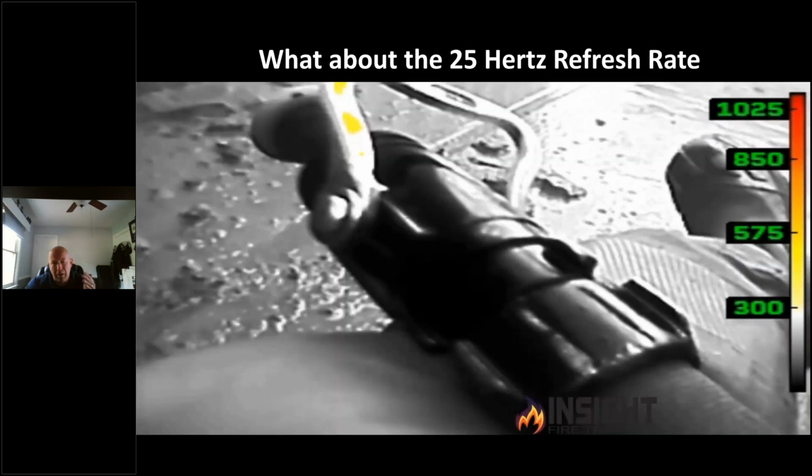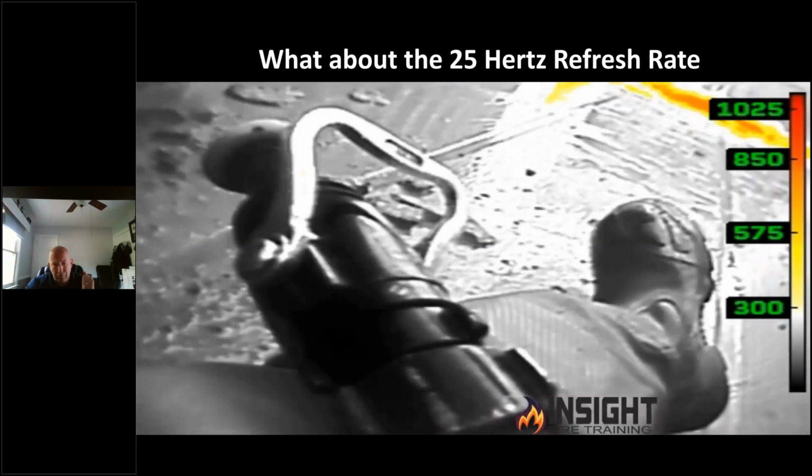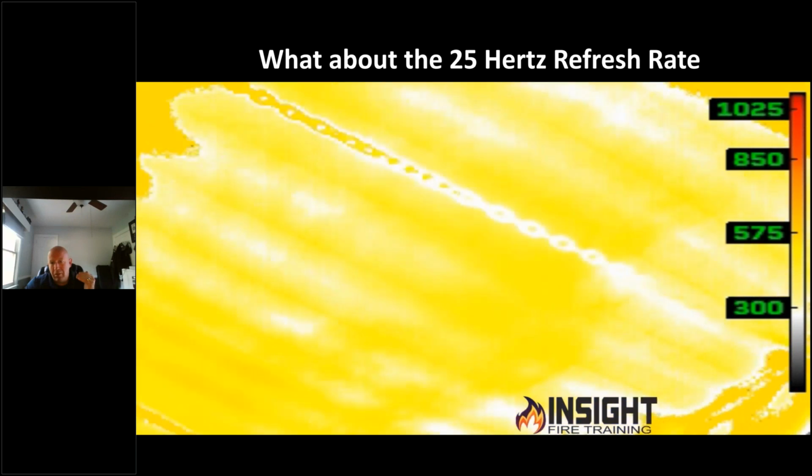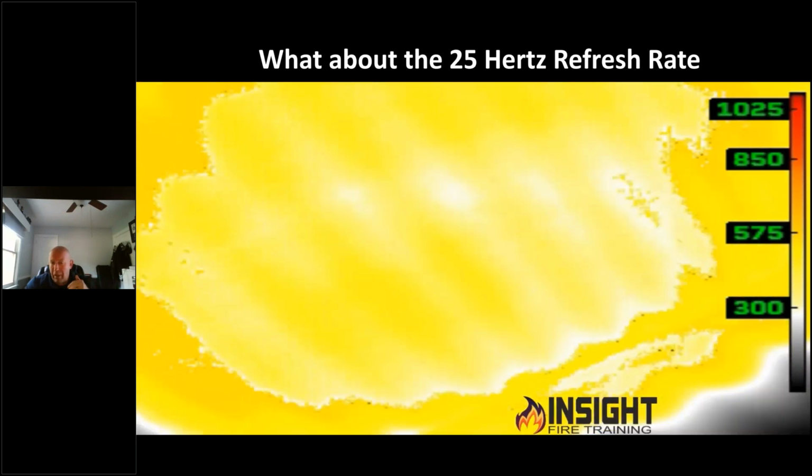Look at the detail of the bail of the nozzle. You can see it's a smooth bore, yes. And you can see the boots. You can see the heat, the chains. You can see all that behind you.